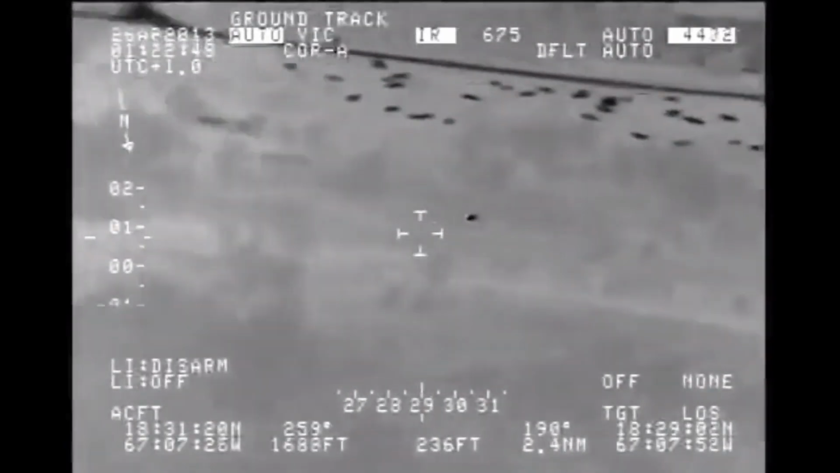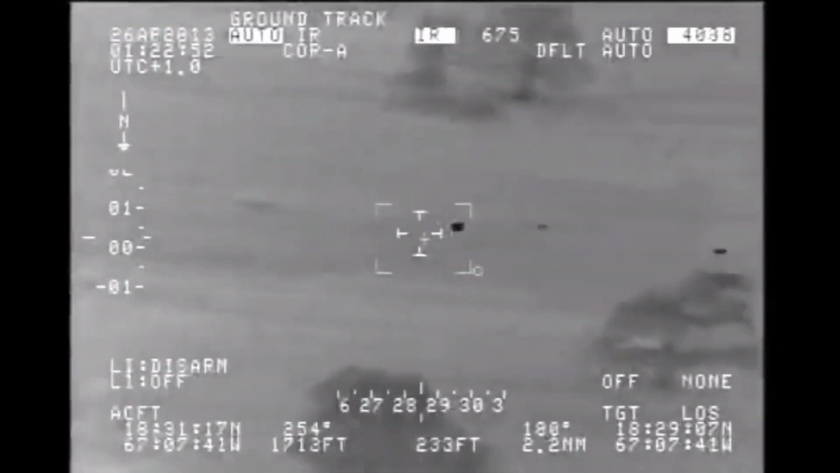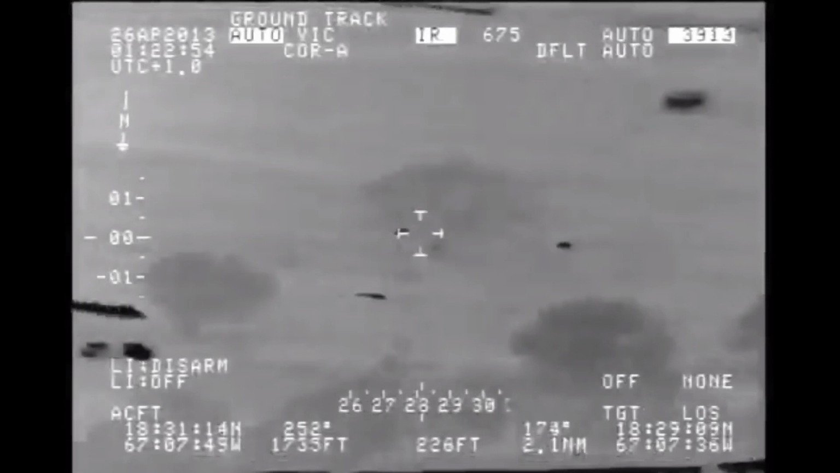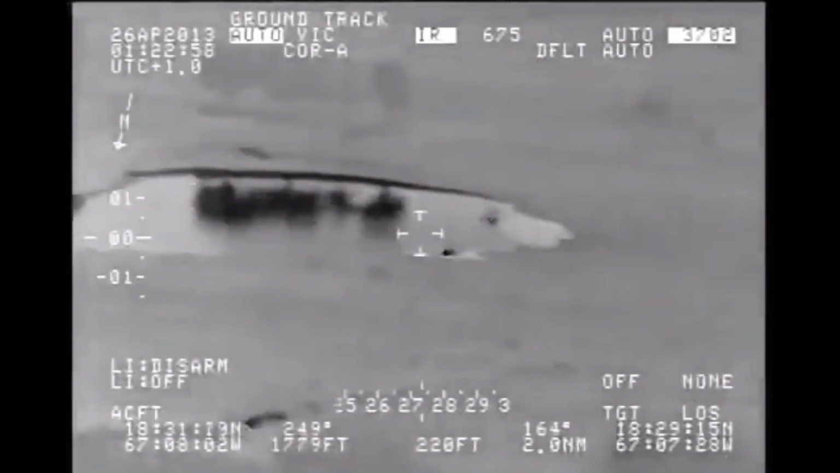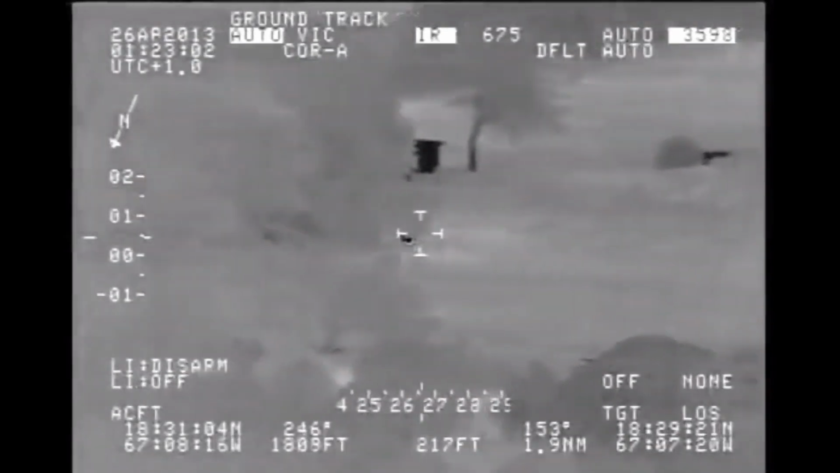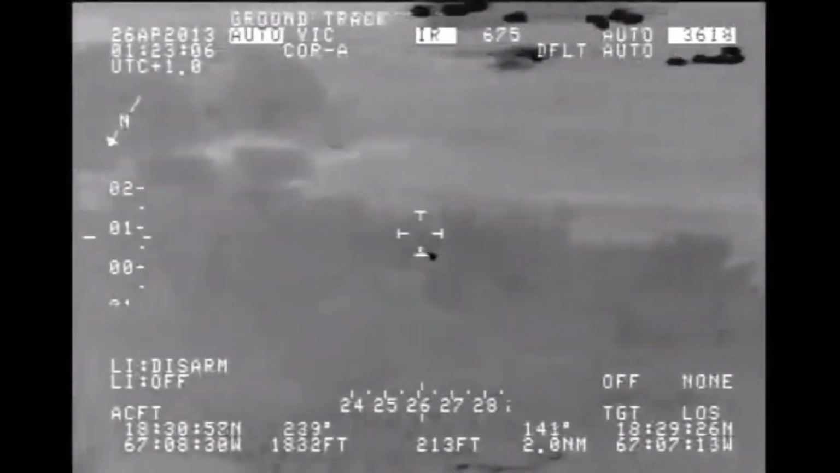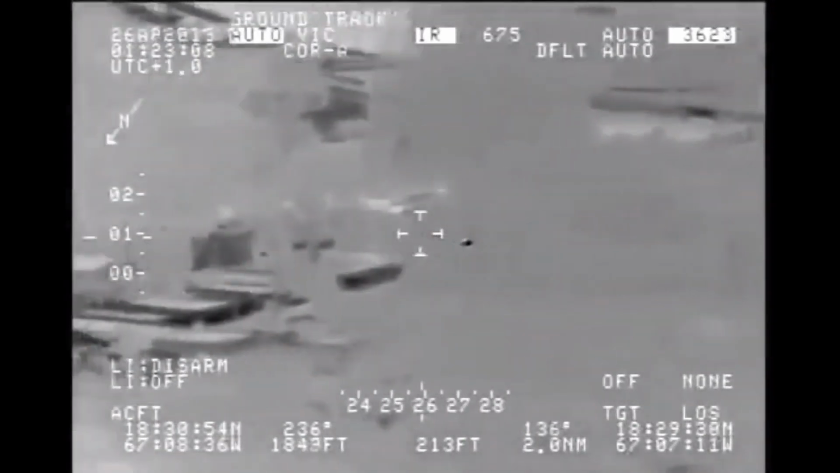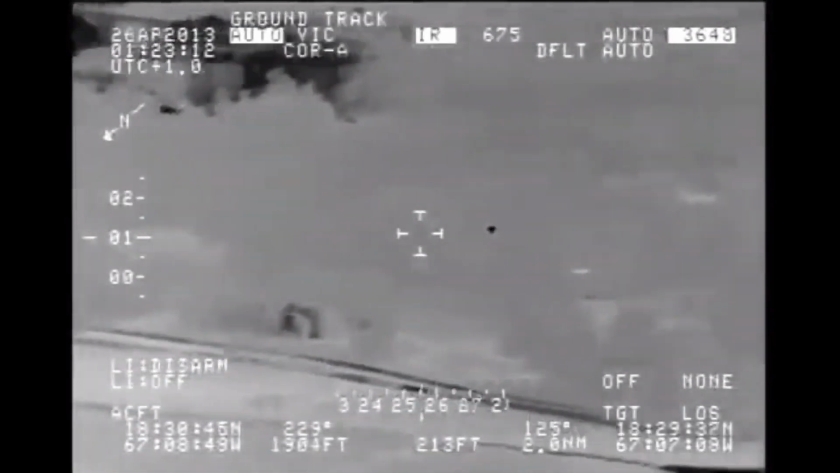At around 2.3 nautical miles, the crew member is able to briefly acquire the target, but then it breaks lock. Distance is now 2 nautical miles. At 1.9 nautical miles, it has now reached its closest point to the surveillance aircraft. It now heads towards the coast at low level at high speed.